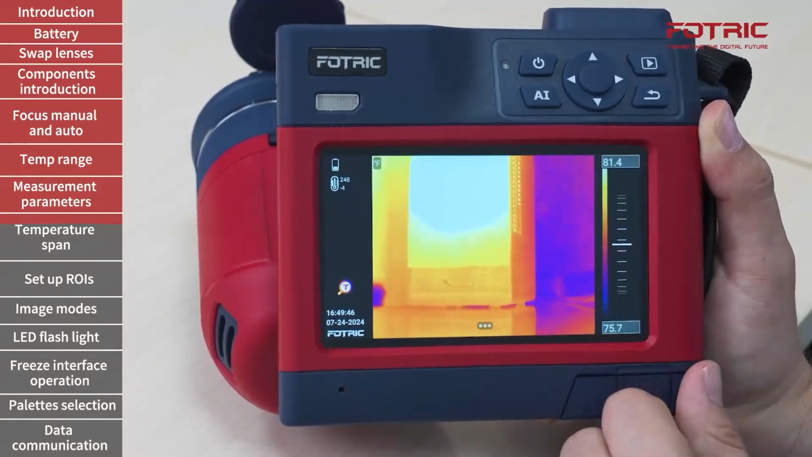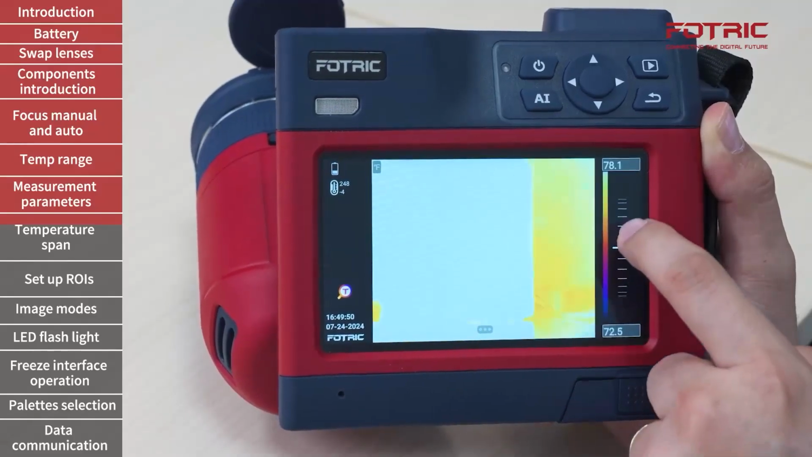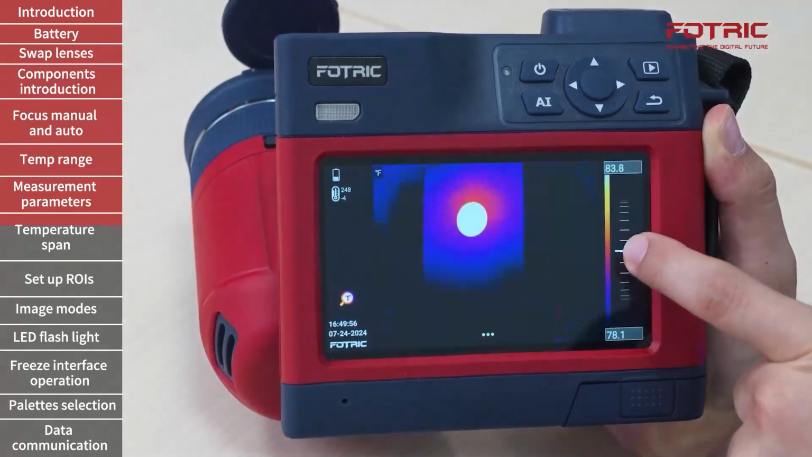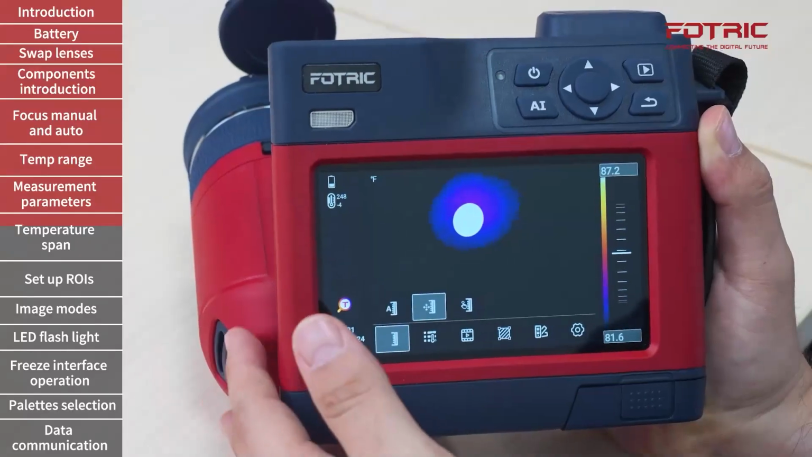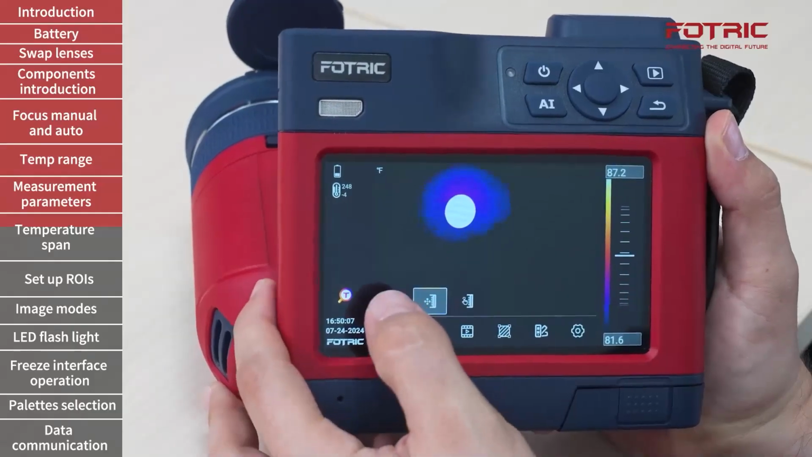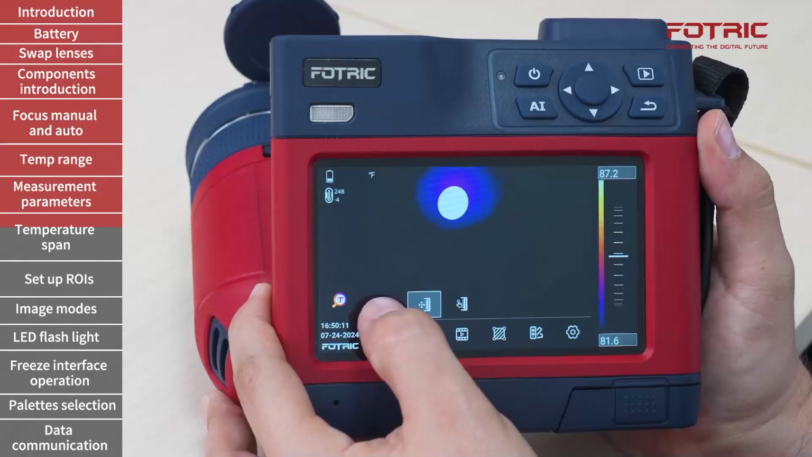If the two of them are activated at the same time, when I scroll, what I'm doing is adjusting the level. So the two values will move symmetrically, keeping the span between the two of them. One of the preferences of professional thermographers is to always use manual mode, but this takes additional time adjusting and setting up for every point of inspection.